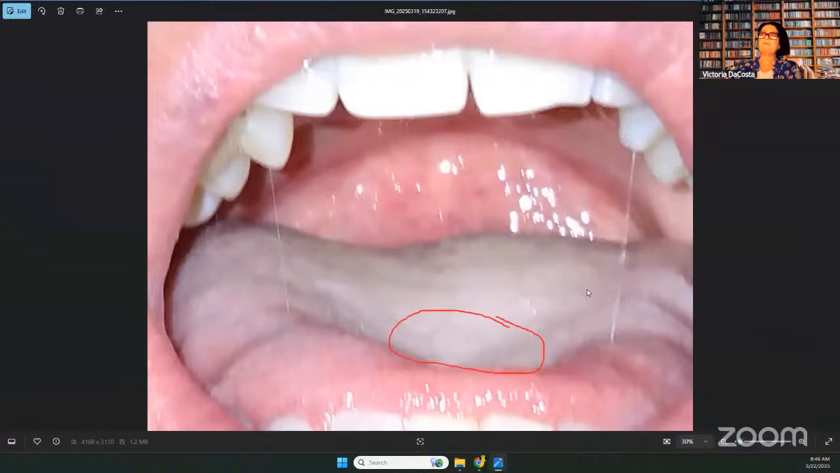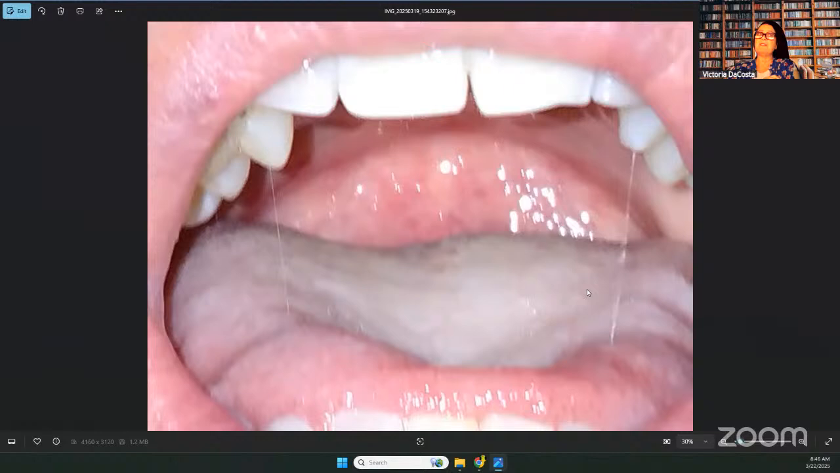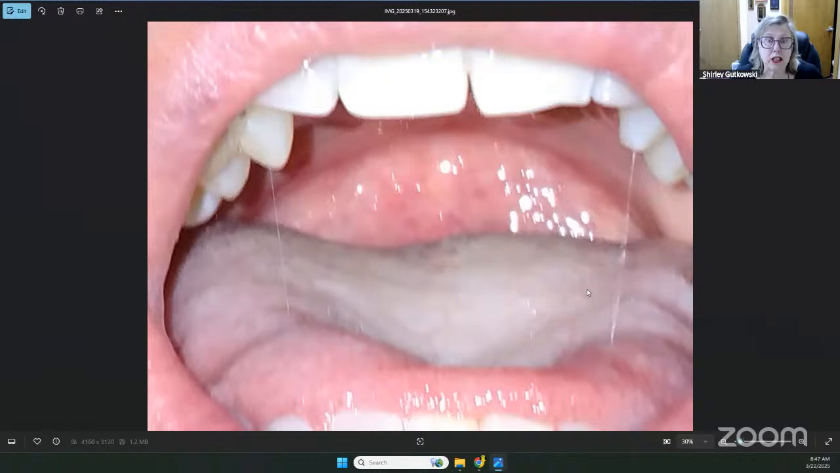Actually, oh no, she had the tongue tie. I misspoke. She was given a laser treatment for that. But maybe no therapy before and after. Her tongue is wider than her arch. And what we know about that, as a little sidelight to kind of get people on our page here, is that the tongue grows from a DNA trigger. And the tongue is going to grow until about age 7, and then it's going to quit growing.